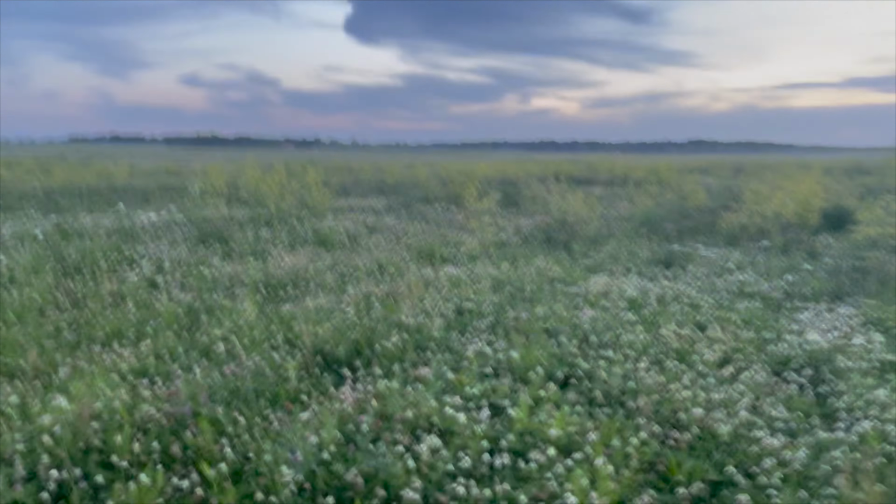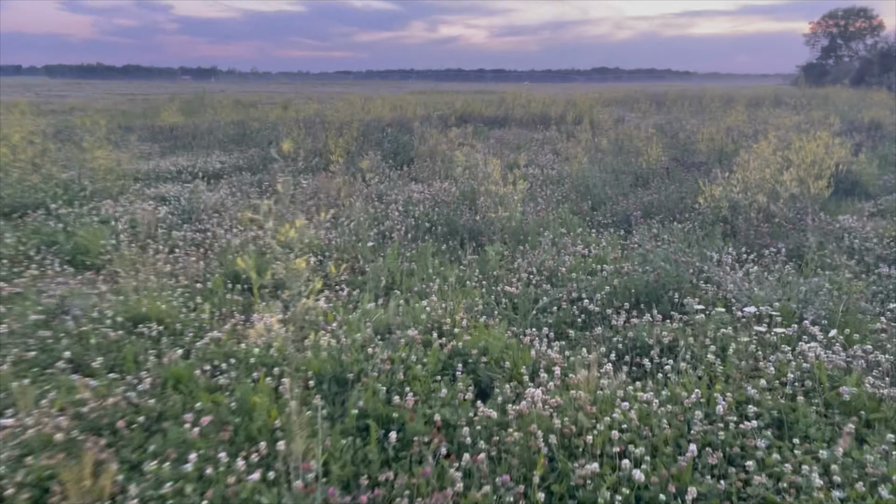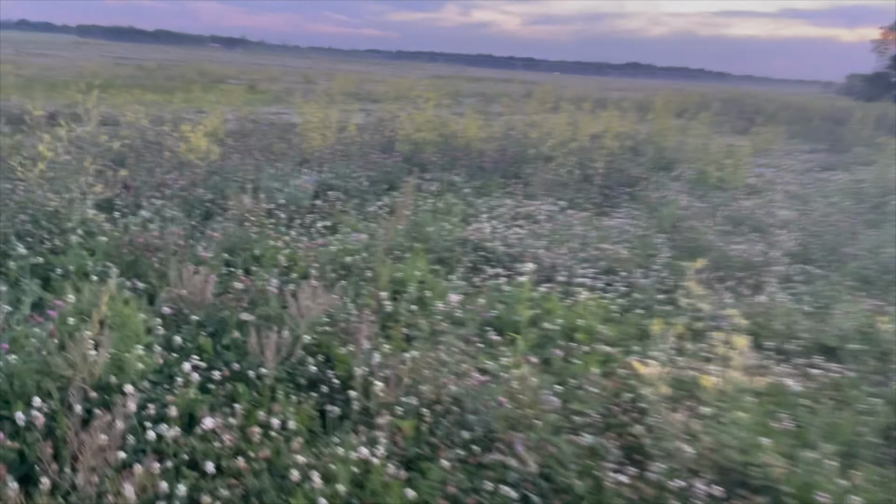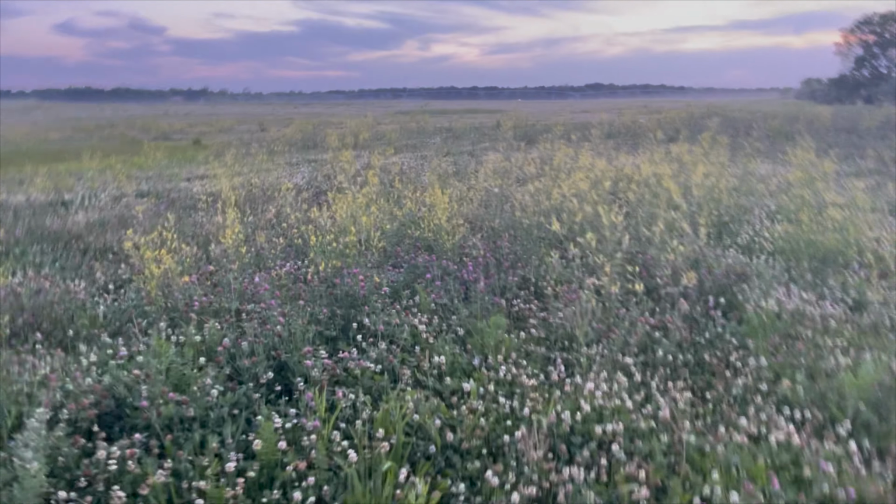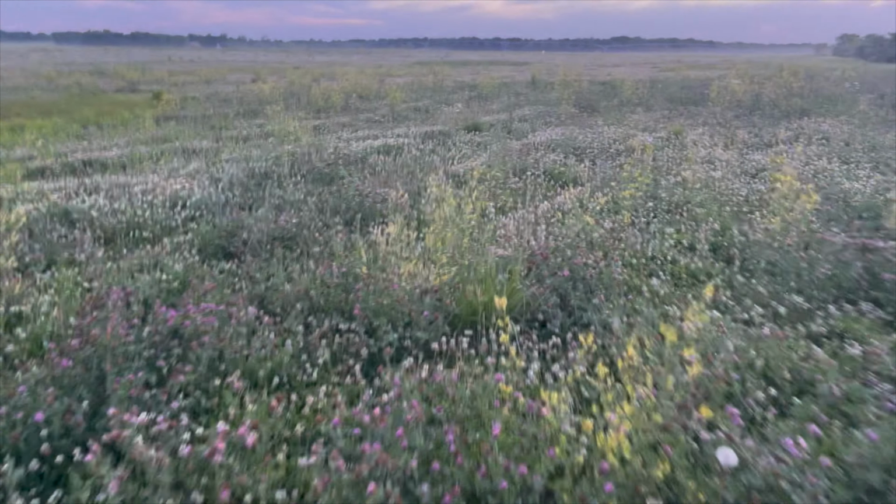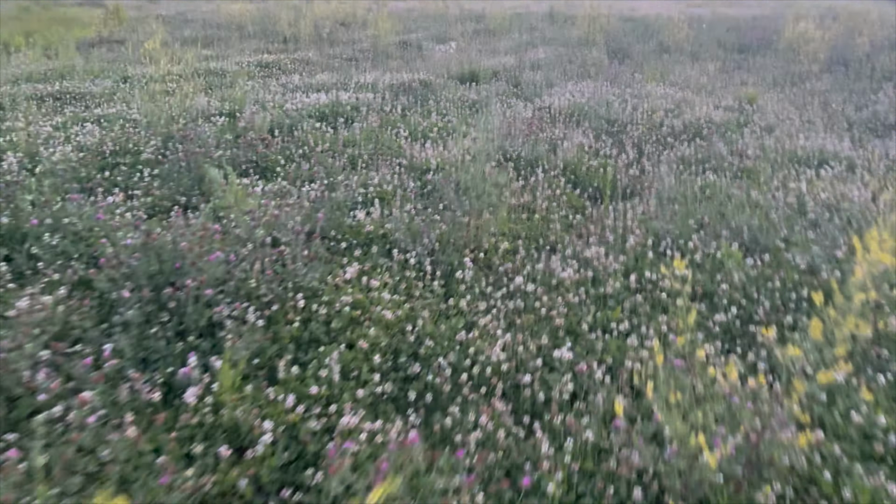So I'm gonna take a walk out here. 1, 2, 3, 4. Should be out here. Walk you guys out here with me. Nothing worse than calling in a triple and then shooting the wrong one.